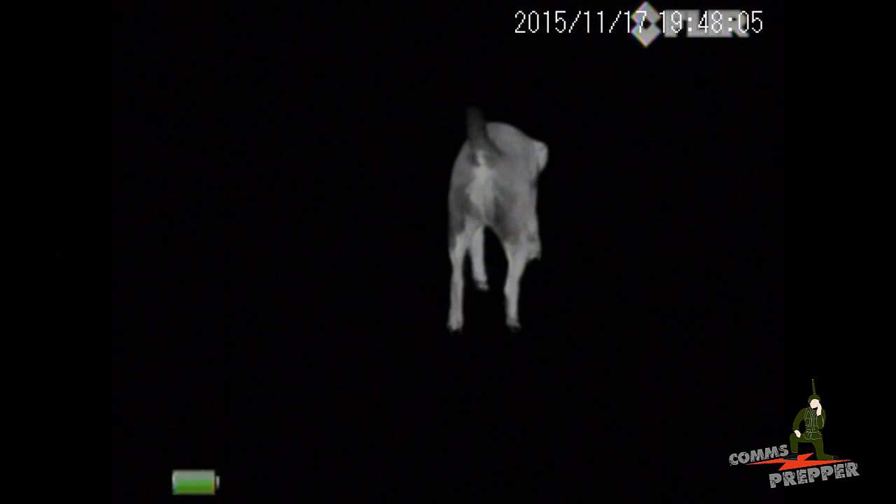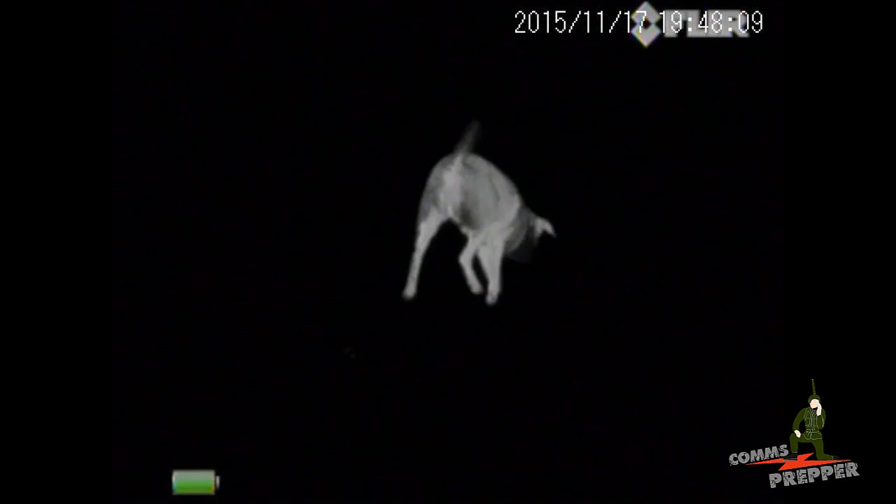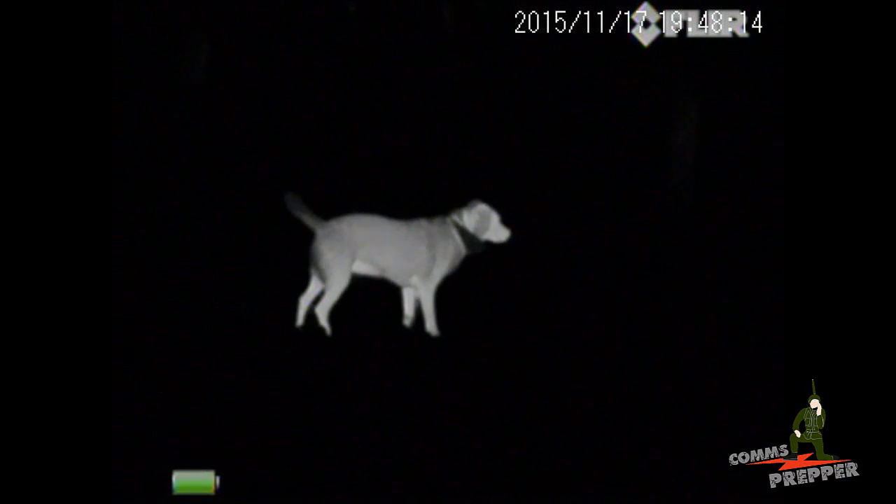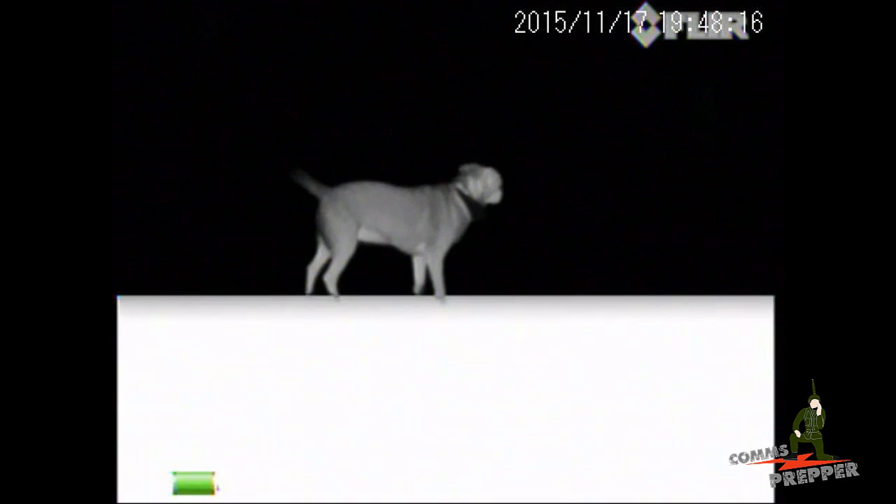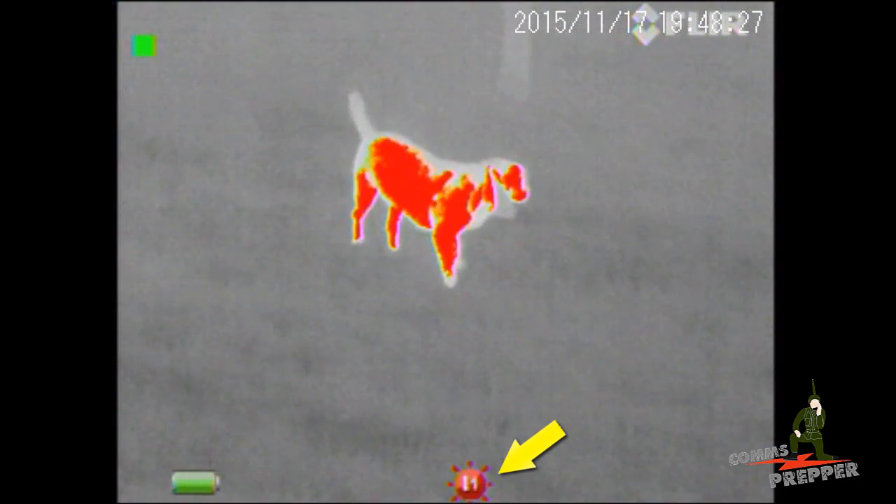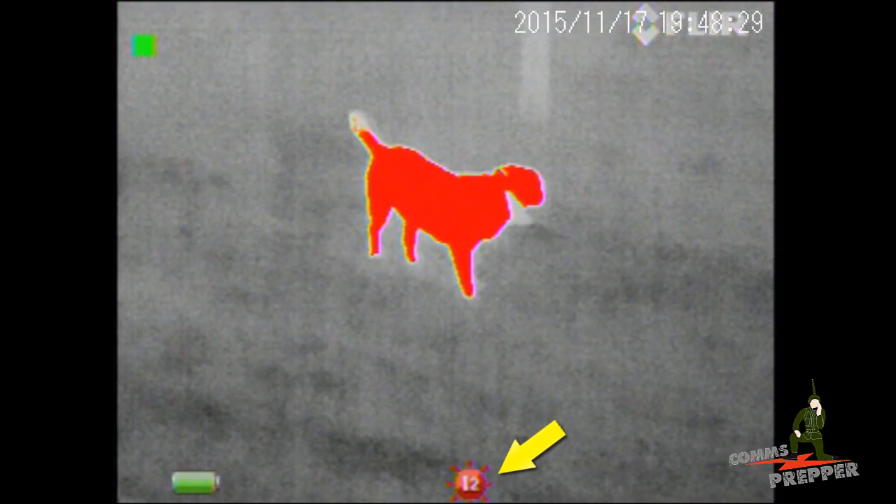So here's the dog here in the white hot mode, poking around in the backyard, and somewhere along here I step through the settings again to show you the different levels. There's the black hot, and here's the 4 levels of Insta-Alert or red hot, level 1, 2, 3, and 4.